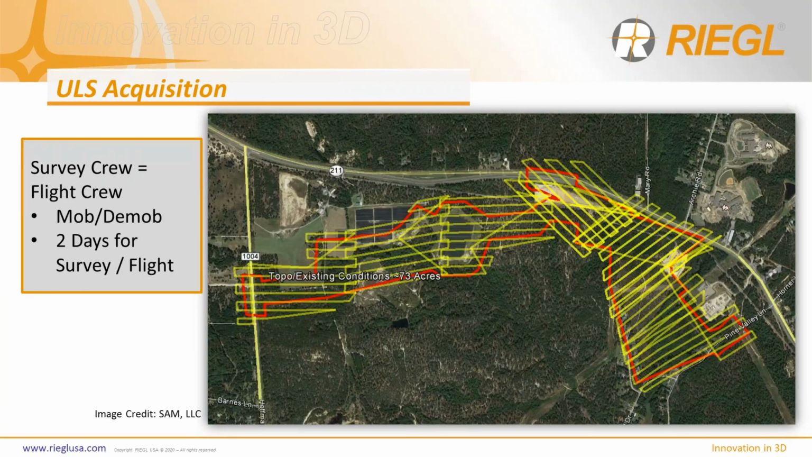The first thing that jumps out at me when I look at this ULS acquisition plan is the massive amount of flight lines that we have on the site. This works out to about 7 total missions, 7 20 to 25 minute missions, or about 4 hours of flight time. On the ALS side of things, we were 10 minutes over the site. ULS side, we're 4 hours over the site. There's clearly a bias there from an ALS standpoint of how efficiently we're getting this site collected.